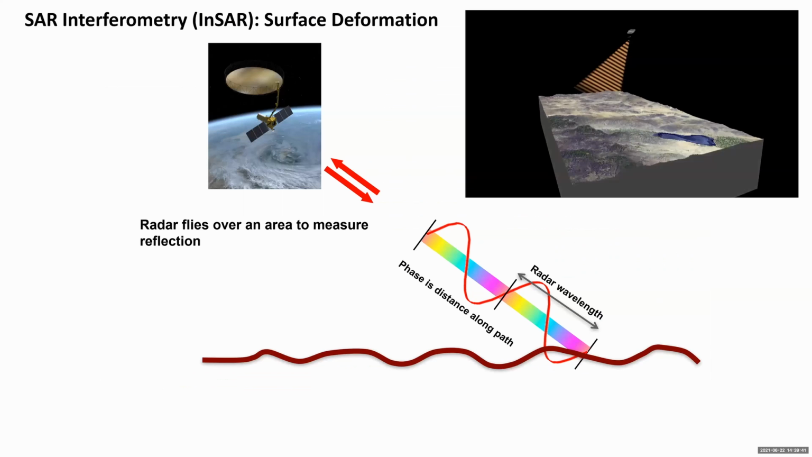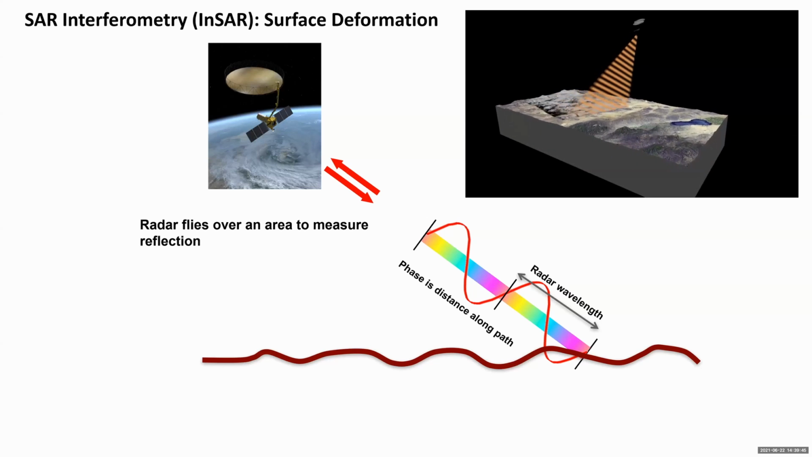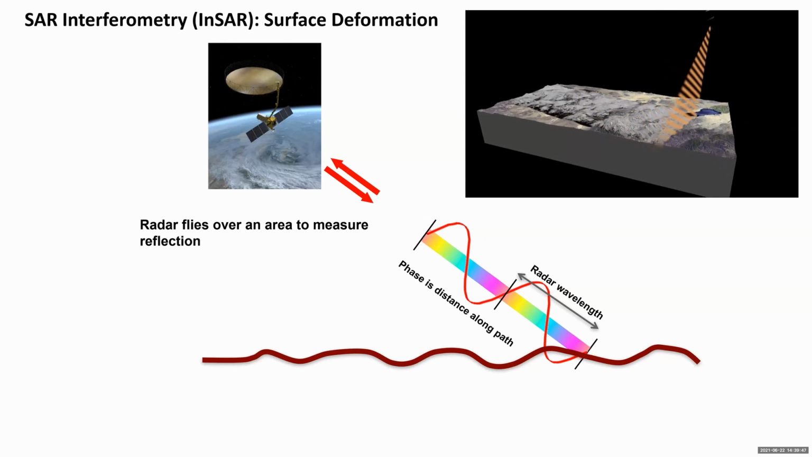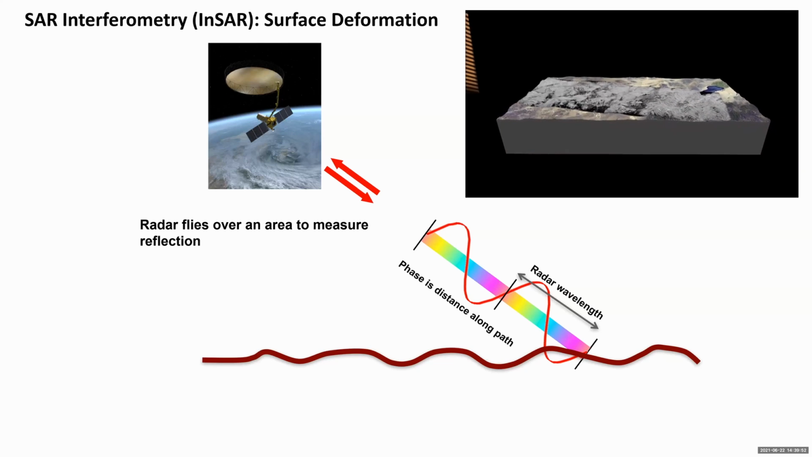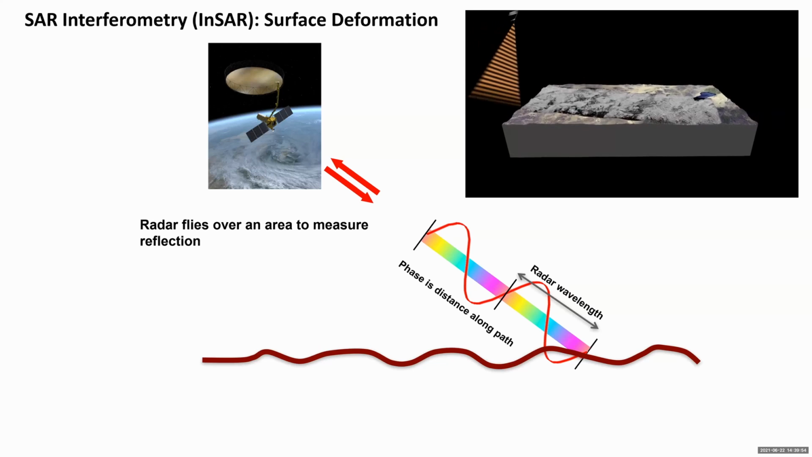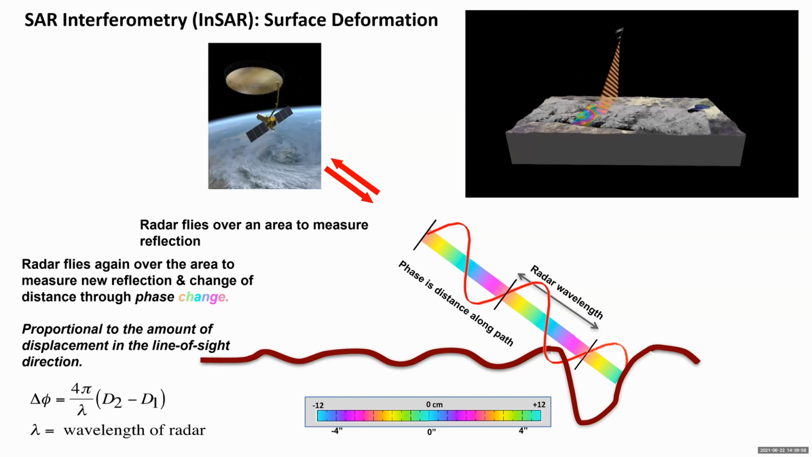Next slide. This is an animation at the right that goes along with what I'm going to talk about. You collect one image the first time, and you measure the amplitude and phase of the backscattered signal. Next click, please. Then you come through again, collect another image, and measure a new amplitude and phase from the return.